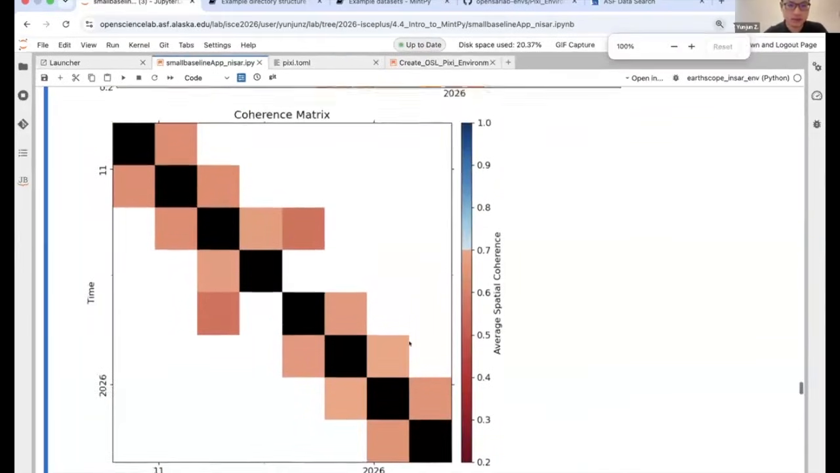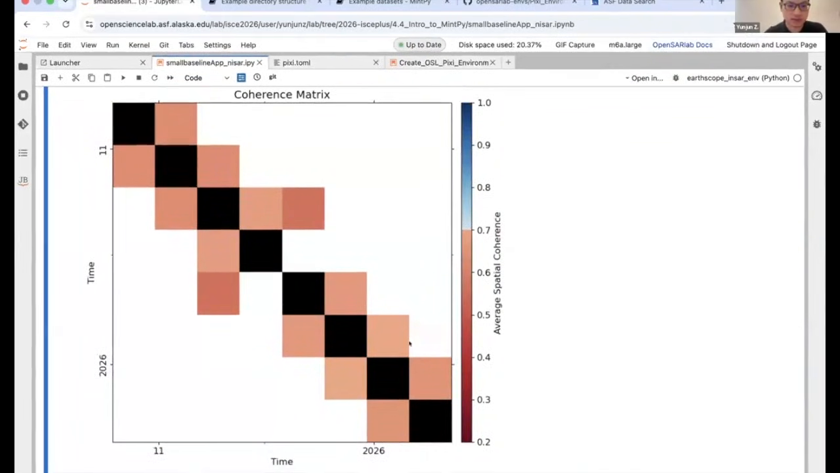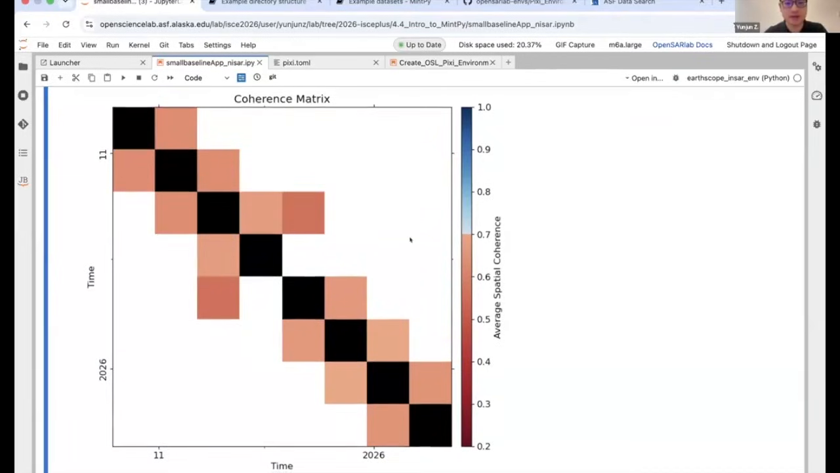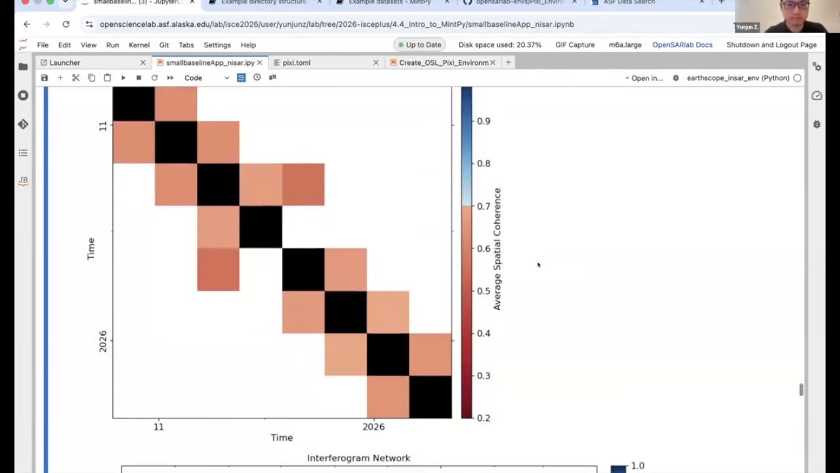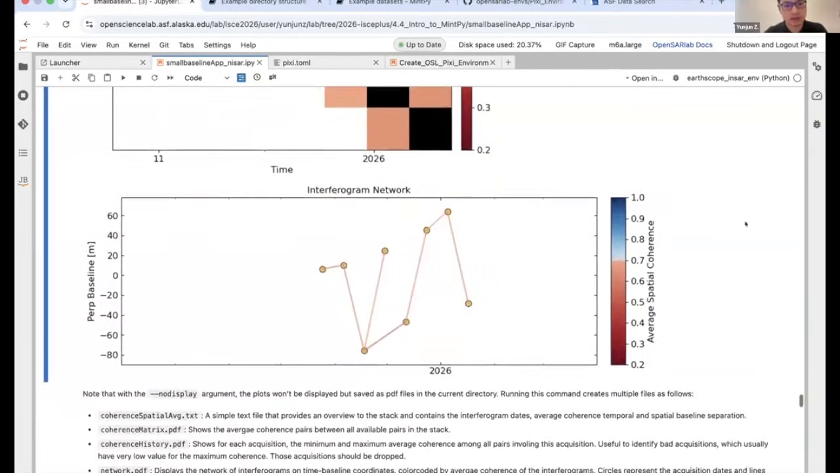In here, one thing that we changed in MintPy this year is that we changed the X and Y axis into the actual time. And for NISAR, since we have the regular temporal sampling of 12 days, this looks exactly the same. But if we see a dataset tomorrow, we will see those change a little bit. And these are the interferogram networks that we have here.